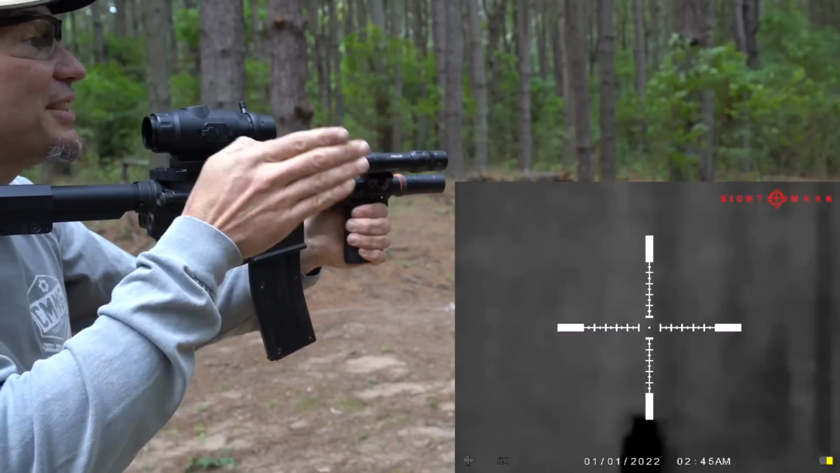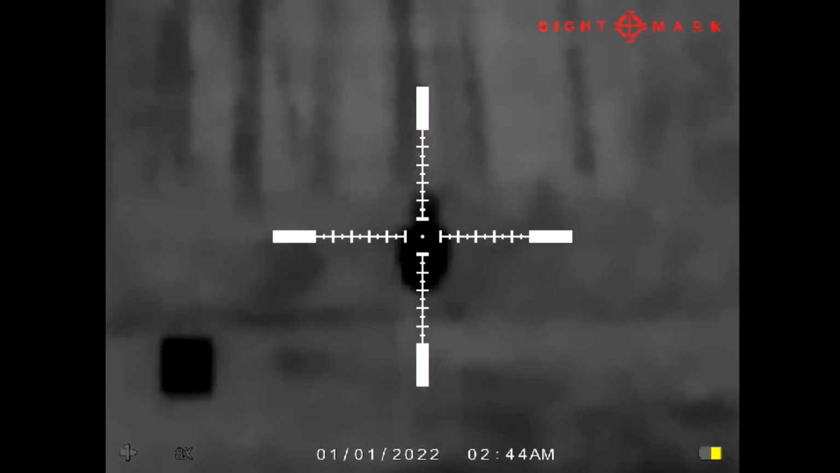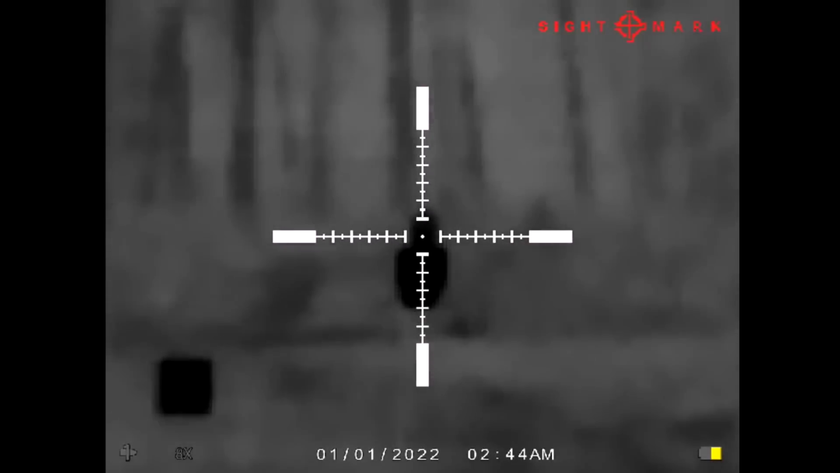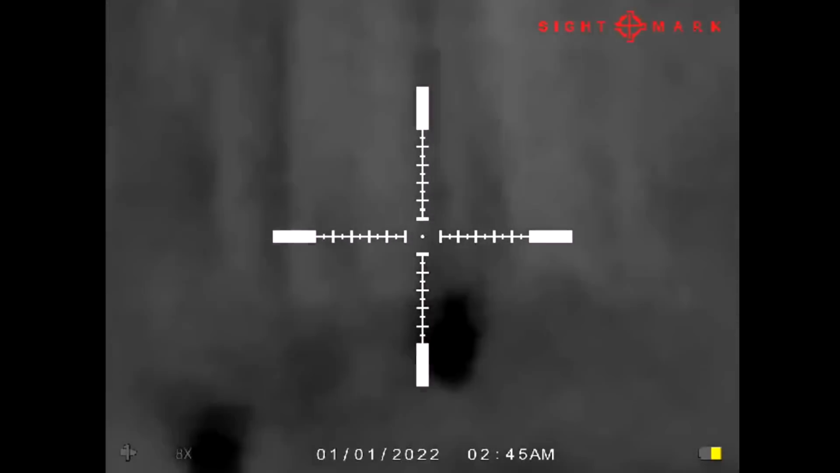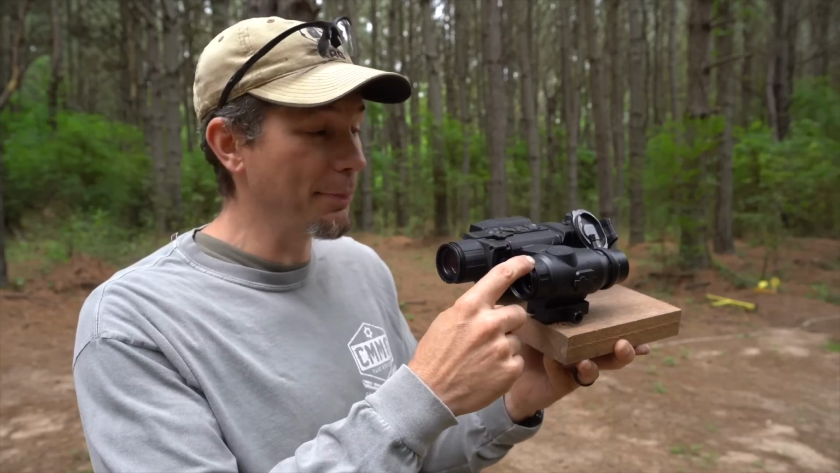That was cool. I could actually see my splash when I missed, hit low, right? This is like a $6,000 unit, and then we have the Sightmark next to it.